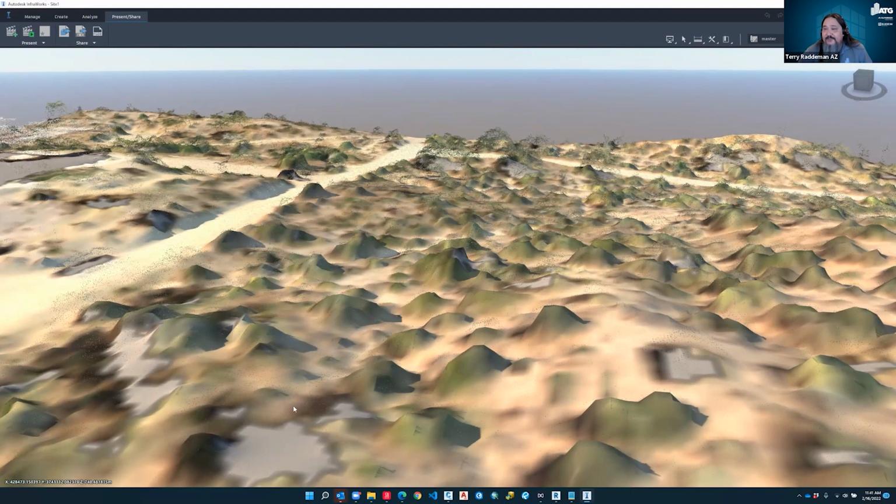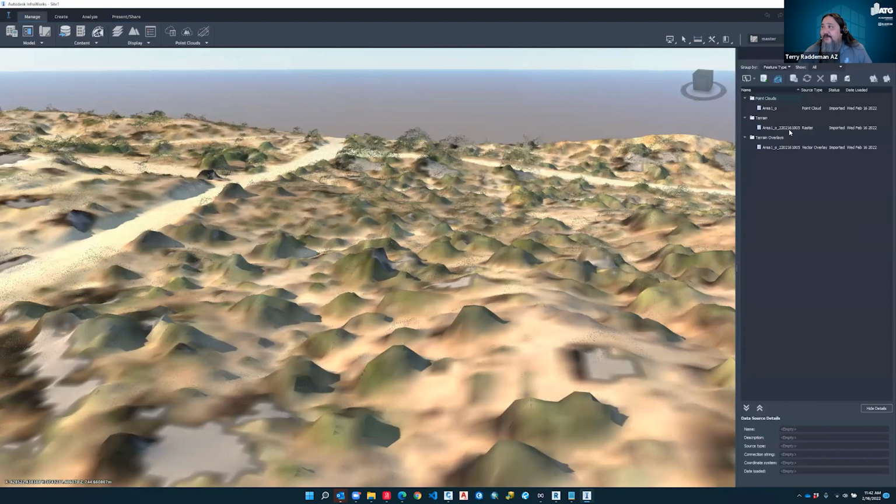This is the terrain that we're using. The gray areas are the actual terrain, and when we process it through InfraWorks and build the terrain, it's building a couple of different data sets for us. It's building the raster out of the image of the point cloud, and then the actual terrain overlay. The gray area is the terrain overlay, and the raster is the raster data.